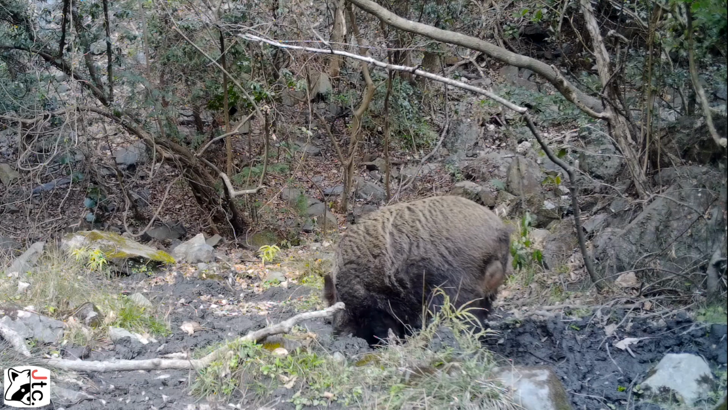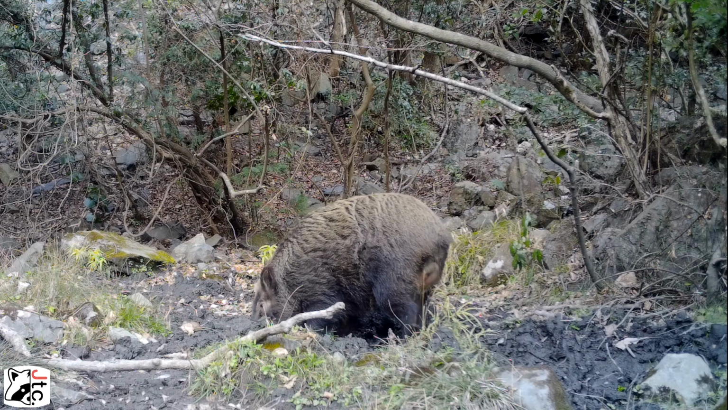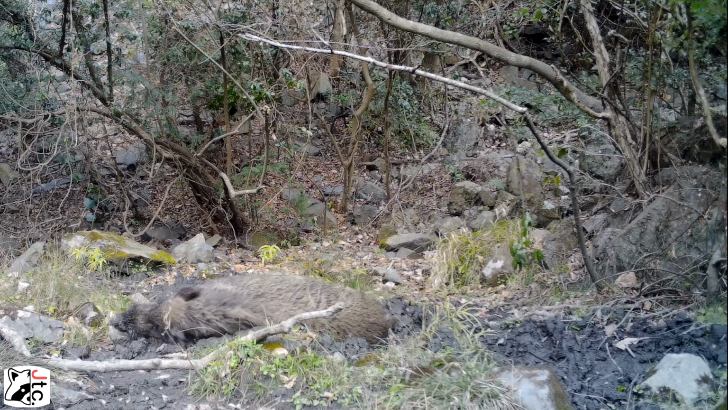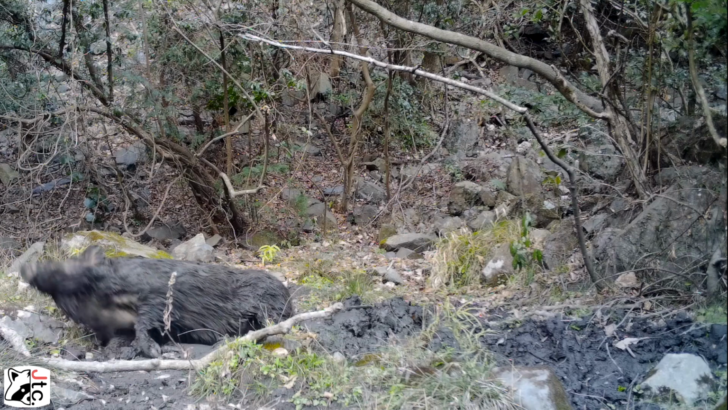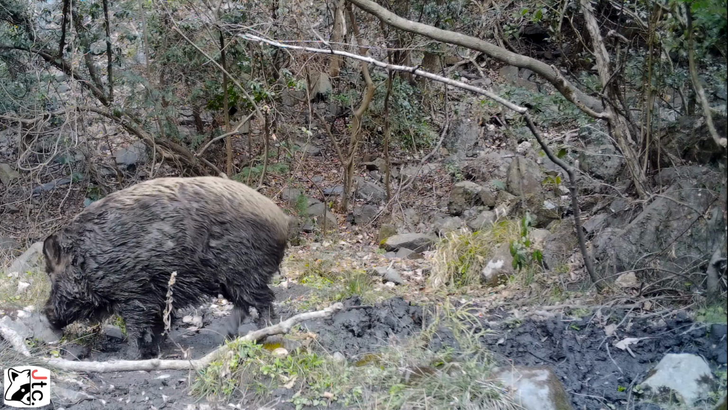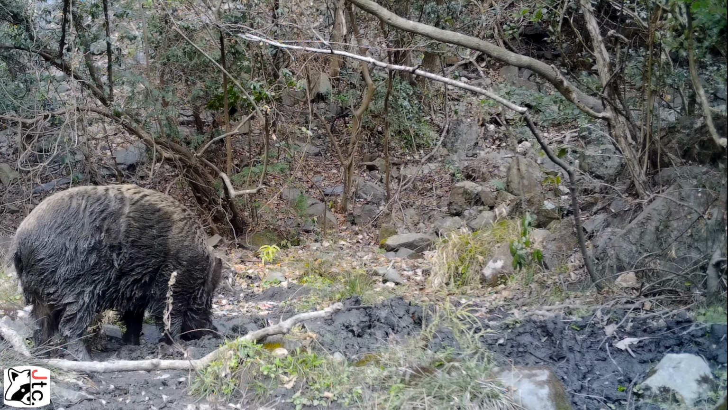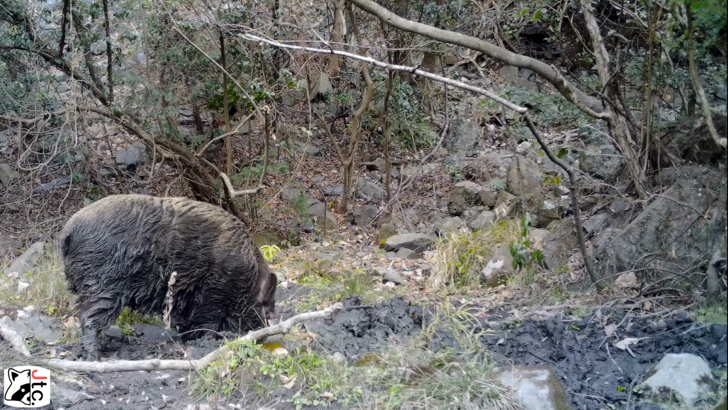Now I think this one is going to be a Eurasian boar, not necessarily the Japanese wild boar, because the Japanese wild boar tend to be a little bit smaller. There he goes. He's getting a big old roll in the mud. But yeah, Japanese boars, the native species to Japan, tend to be a little bit smaller, and they have white markings on their face, around their cheeks. And this guy doesn't have that. So I think this guy's going to be a Eurasian boar, which is an invasive species here.